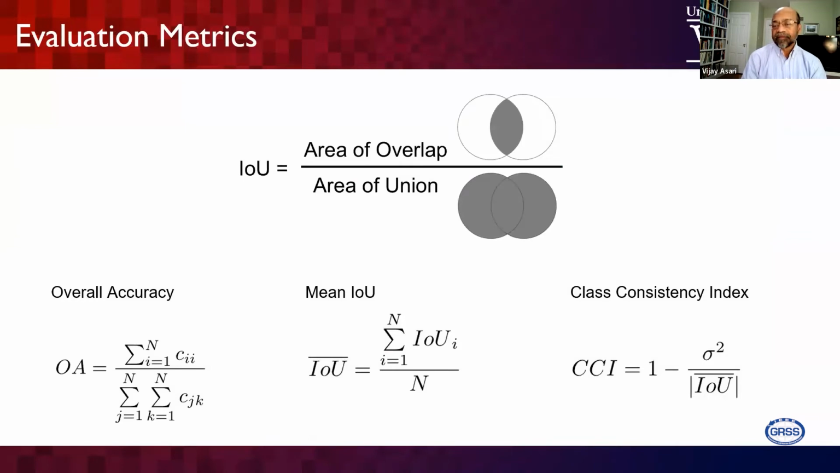Moving forward, we have an evaluation metric. Normally, every one of us uses overall accuracy, mean IOU and per-class IOU. If you consider the overall accuracy and mean IOU, you get the accuracy measures appropriately provided.